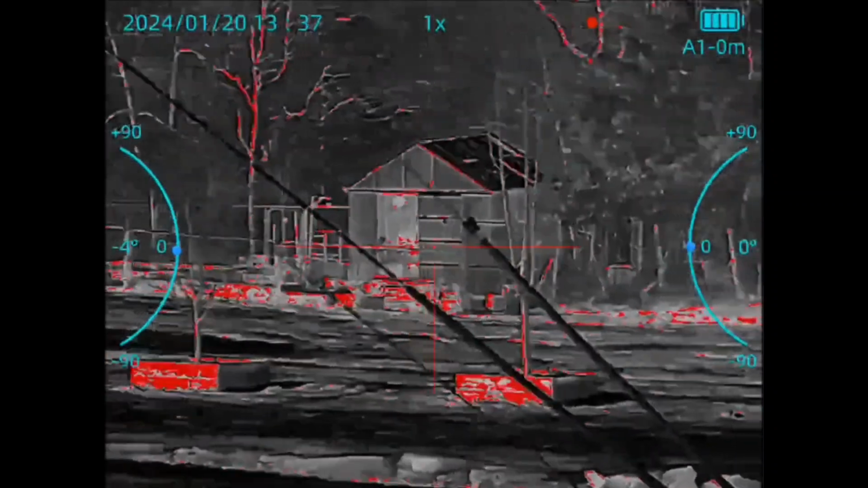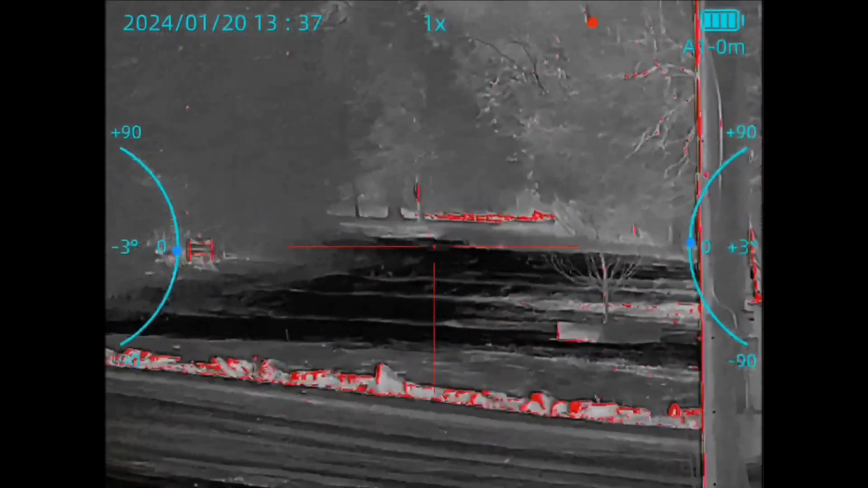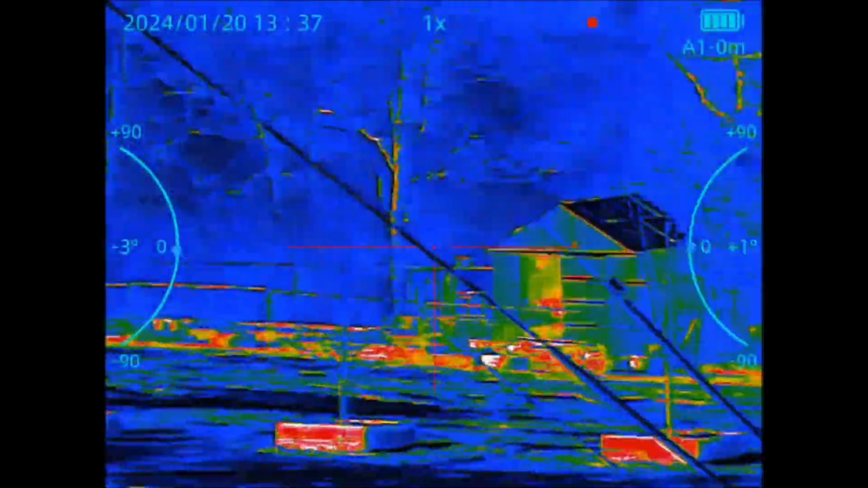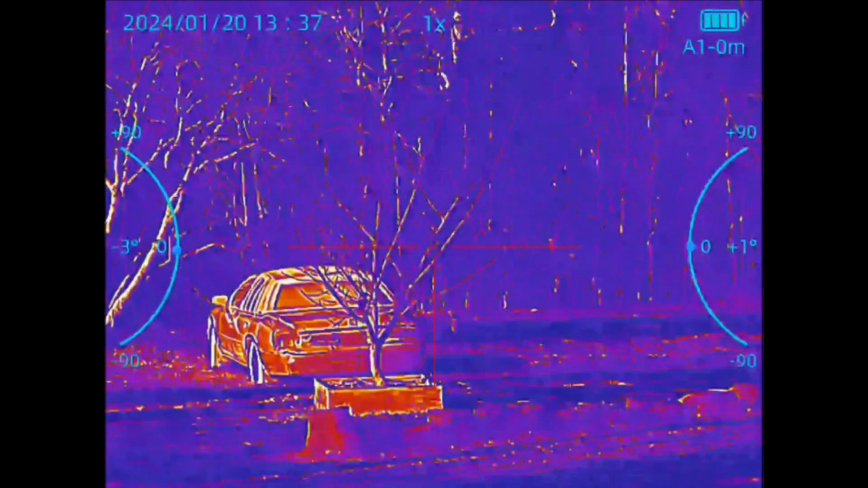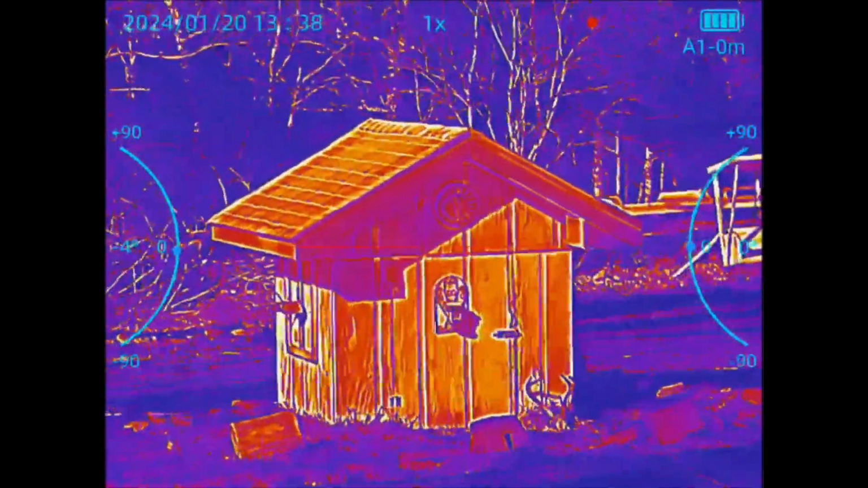But the reticles, there's, I want to say, 9 different reticles and like 5 or 6 color options for the reticles. The other information you see around the screen will stay that baby blue color. So you notice when you switch color palettes, at the top middle of the screen, it'll tell you what the color palette is as well. Again, white hot and black hot are my favorites, but the other ones do pretty well.